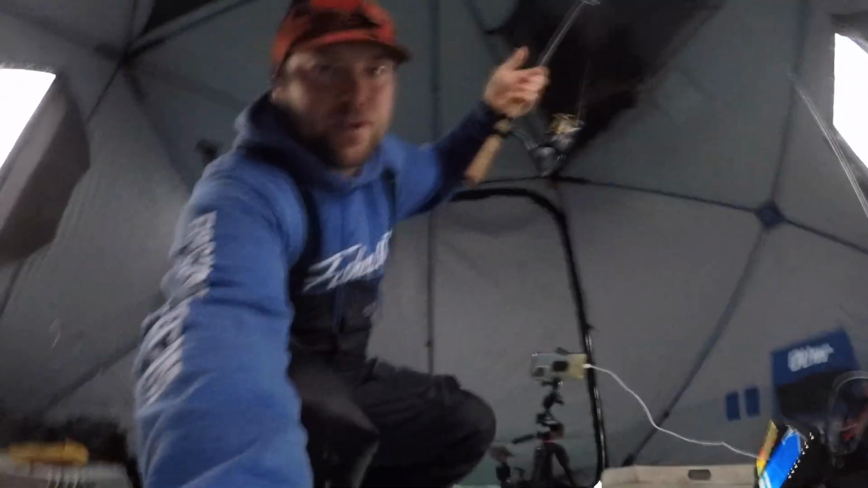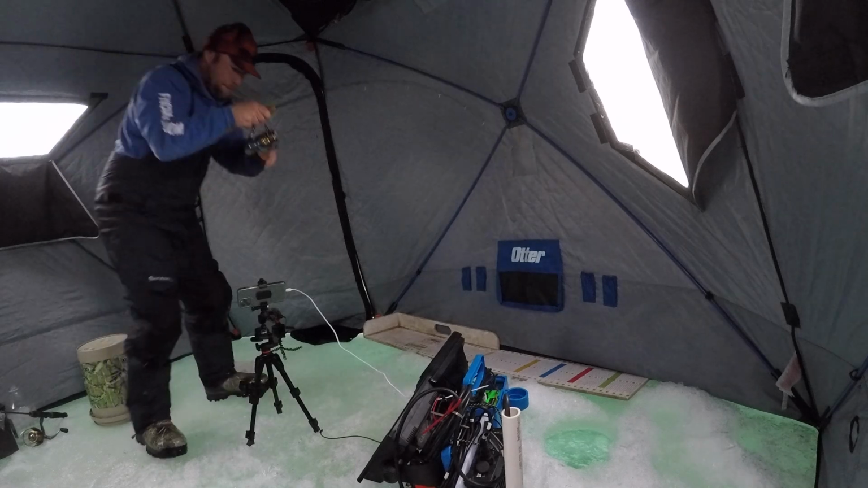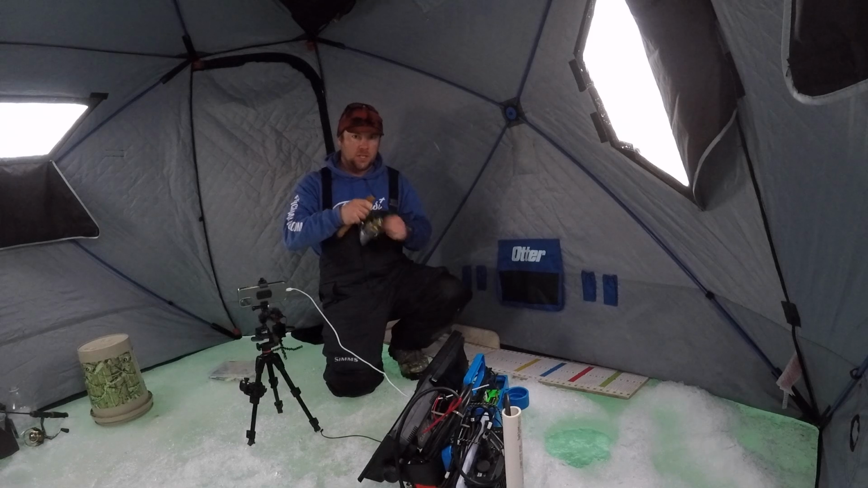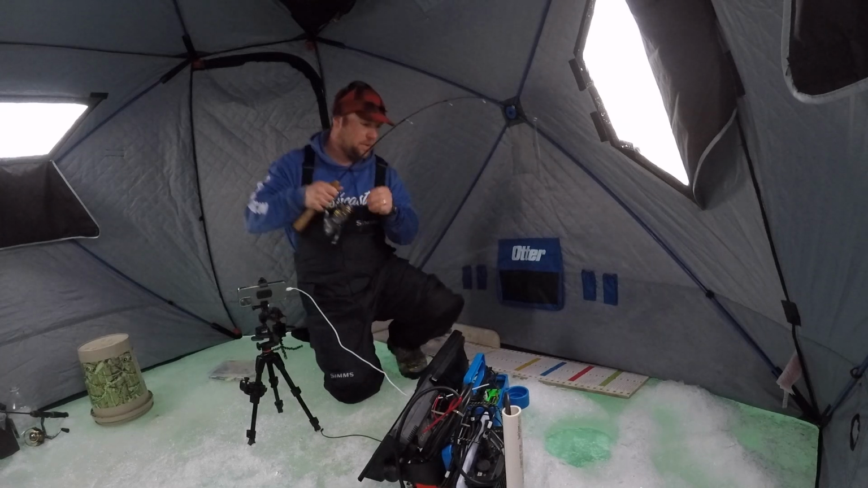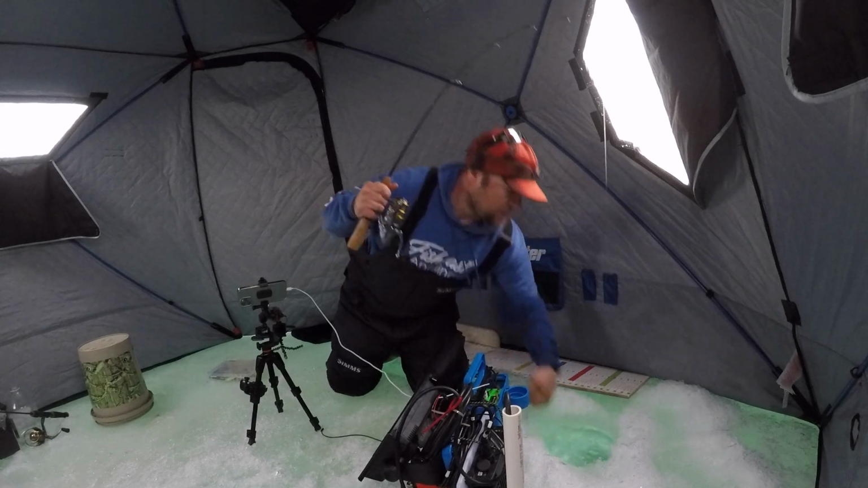I was debating trying to go home, but I guess the fish have other plans. Okay, so let's see what I can do here. I just missed one on the jerkbait up way high. I was really hoping to get him on the jerkbait. It doesn't get down there very fast.